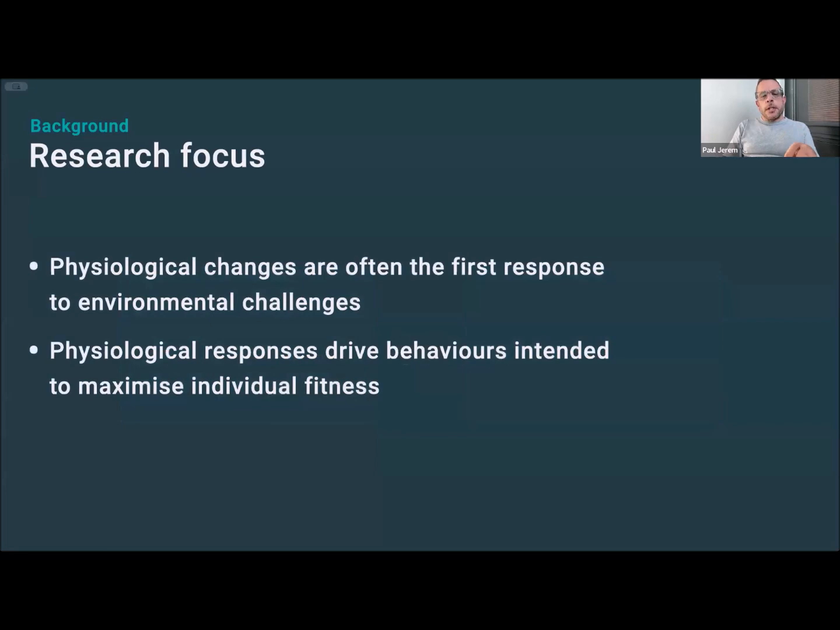And I'm mainly interested in finding better ways to assess physiological state because changes in physiological mechanisms are often an individual's first response to environmental challenges, and changes in physiological mechanisms drive behavior that maximizes individual capacity to survive and reproduce in the face of these challenges.